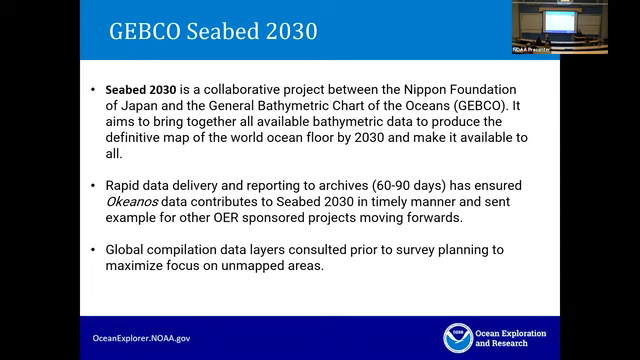It's a collaborative project between the Nippon Foundation and JEBCO, and it aims to bring together all bathy data to produce a definitive map of the world ocean floor by 2030 and make it available to all. So they already do a great job of this. They want to keep adding more and more data, and as they have made this announcement, more data has come in, is my understanding, because it came out of the woodwork. People didn't realize, oh, I have data sitting on my shelf, I should give it to you guys. So I think that really made the global seafloor mapped stat jump from maybe 10 to 15% very quickly, is my understanding, which is fantastic.